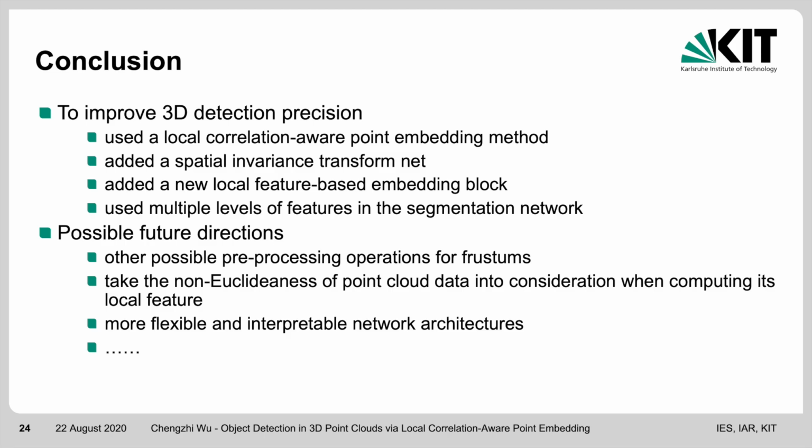Regarding possible future directions, we can try to find other possible pre-processing operations for better normalization of input frustums. We can also try to take the non-Euclideanness of point cloud data into consideration when computing its local features, as well as design more flexible and interpretable network architectures.